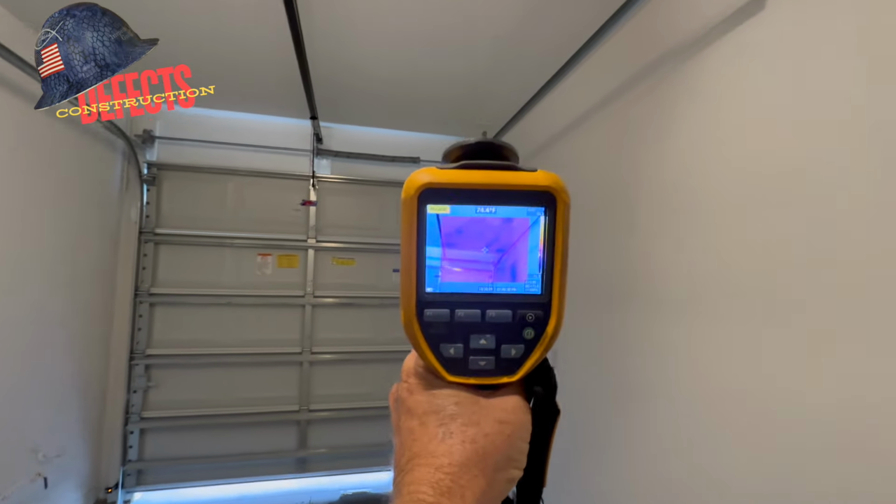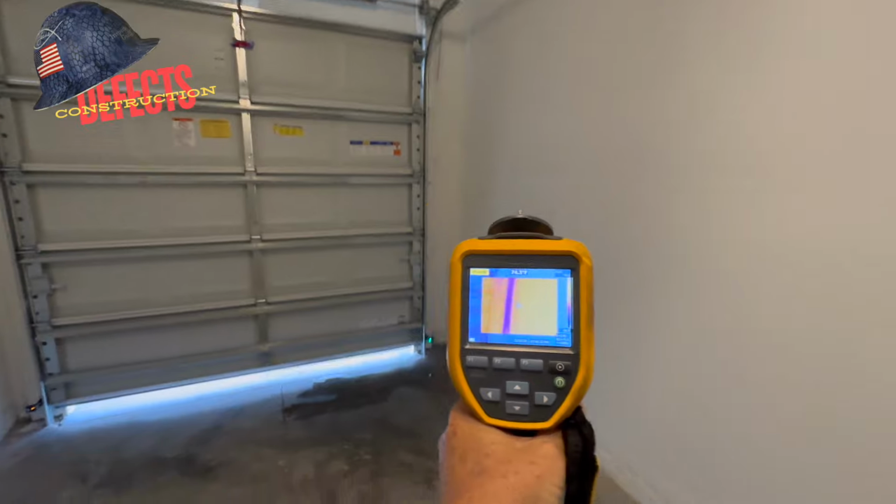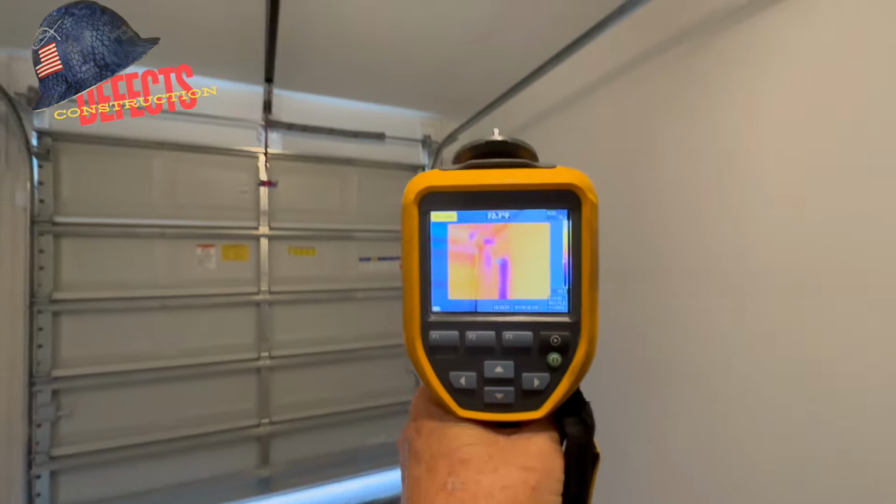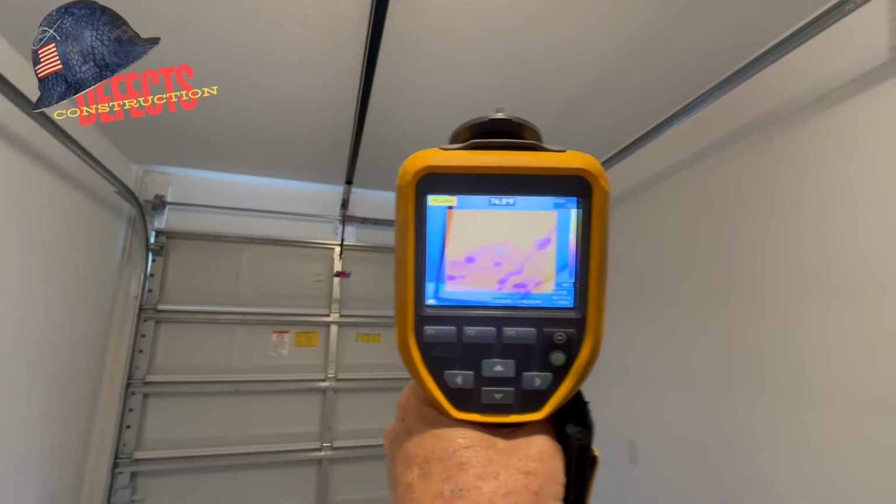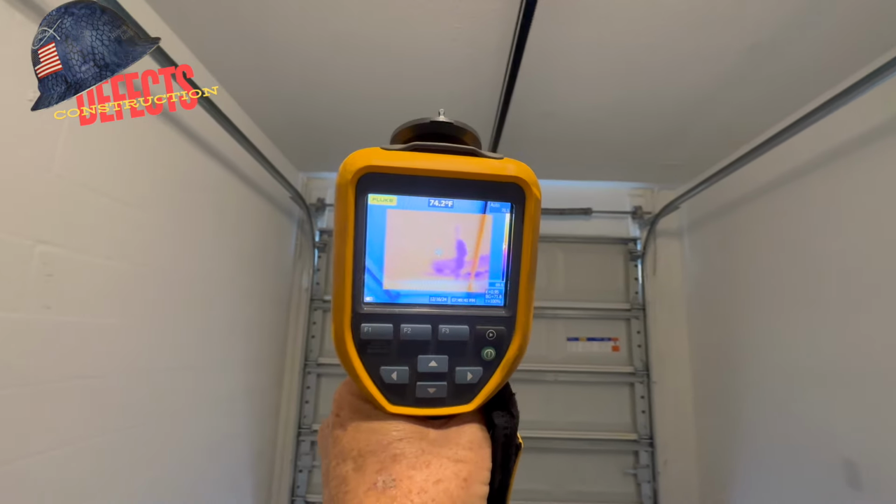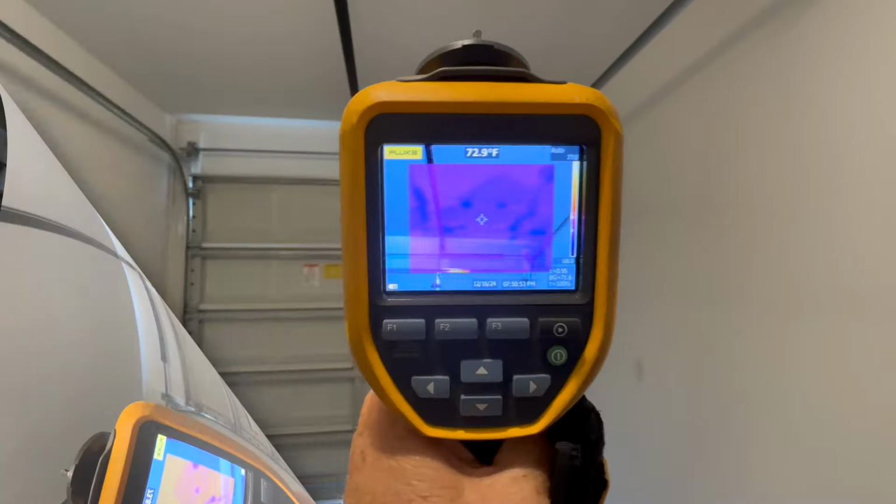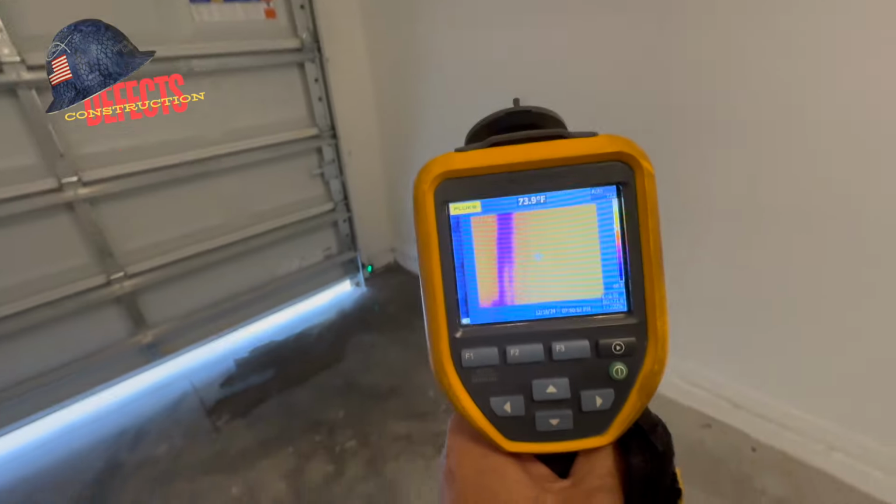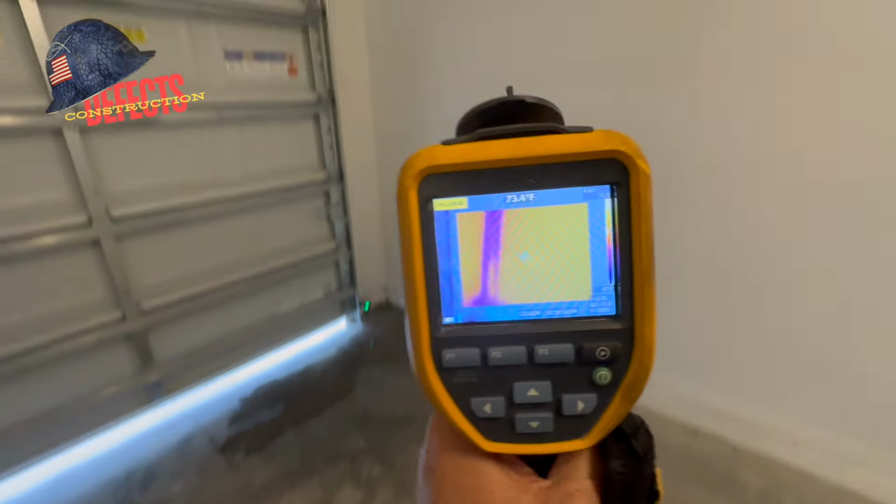So if you look up at that ceiling with this infrared camera, this water came down this wall. It's all over the floor. It was pouring. So of course, the first thing is blame the inspector, right? But everything's dry upstairs. Basically, when the ceiling's wet like this and the wall has moisture to that extent, there's